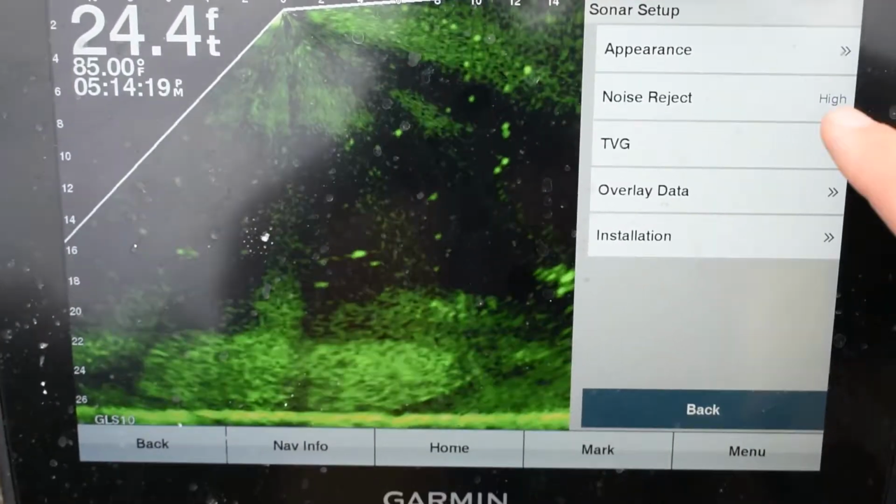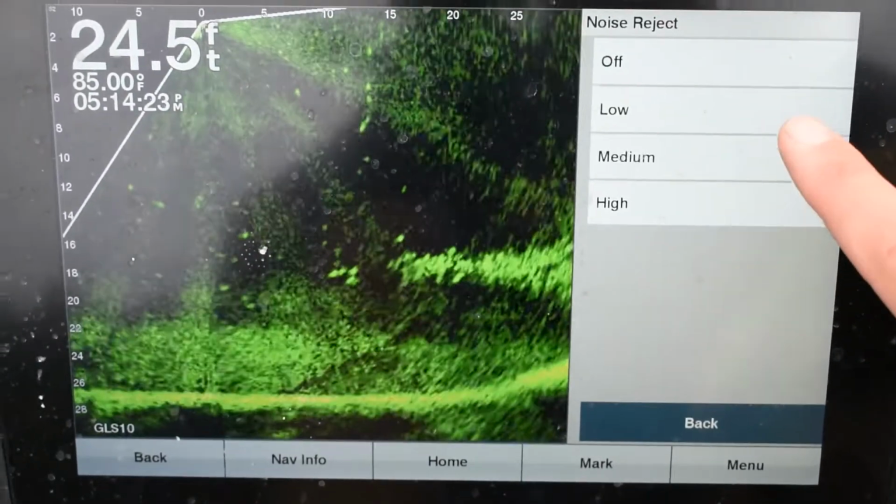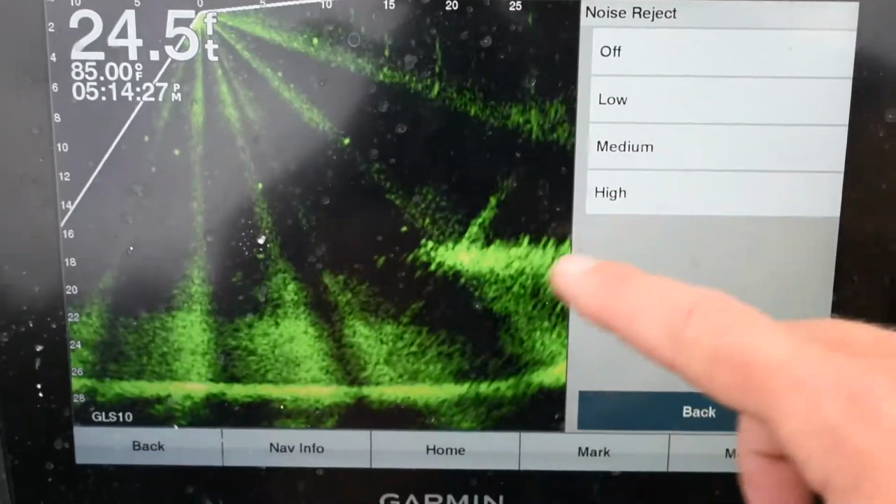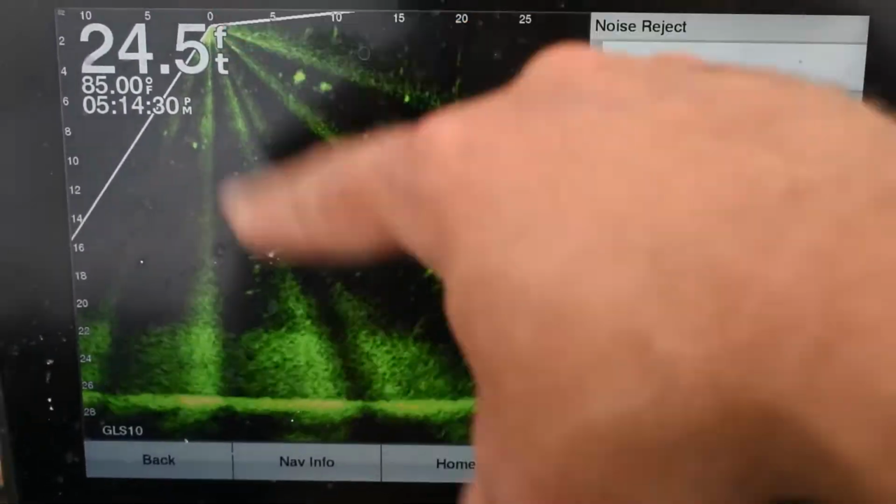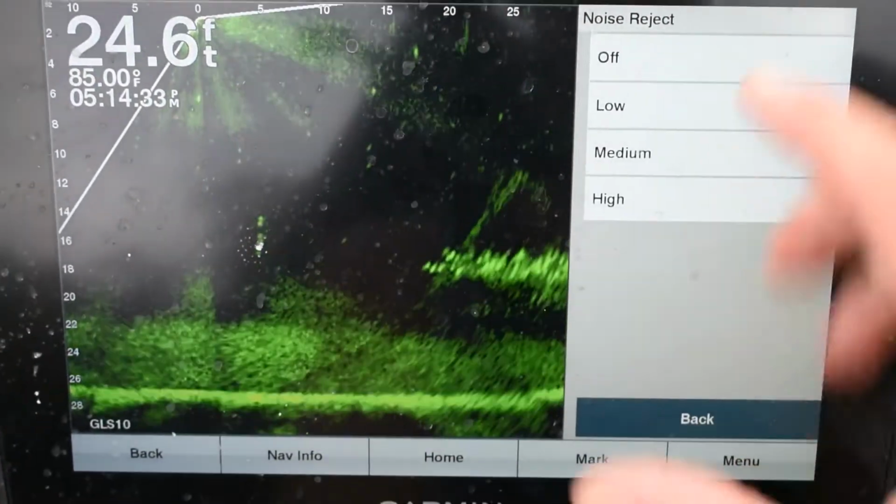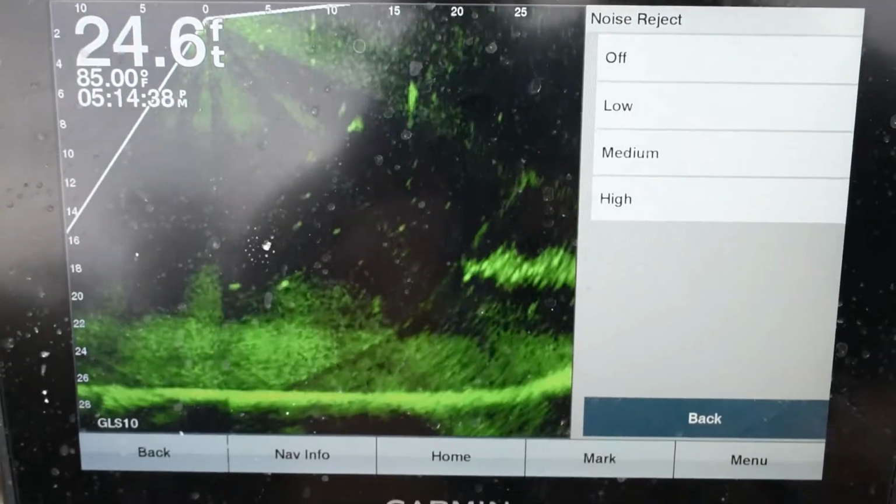Alright, then you have your noise rejection. I always leave that on high. Turn it down, you get a lot more of this stuff here. You turn it off, you get these rays that are shooting out from your transducer, you get all that. So I just leave it, knock all that noise off. We can still see these fish, we don't need all that.